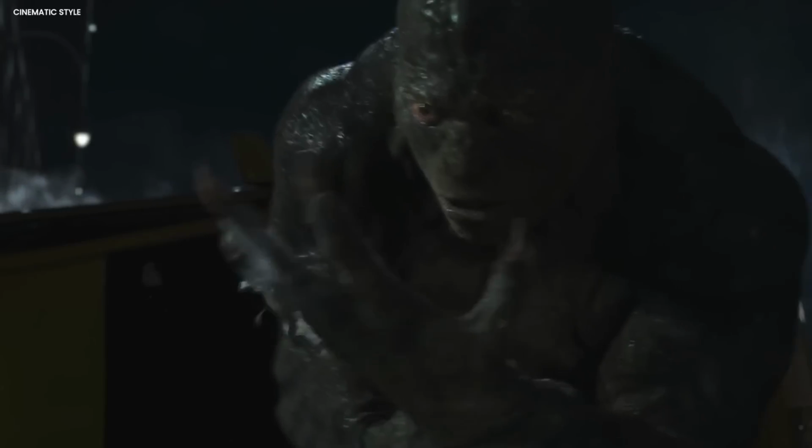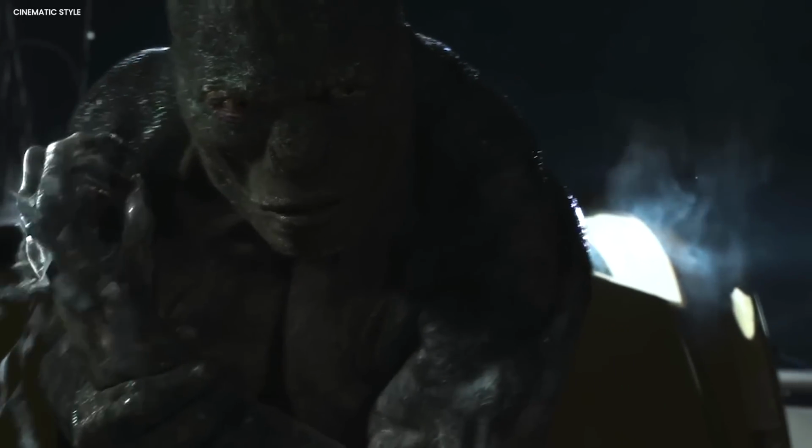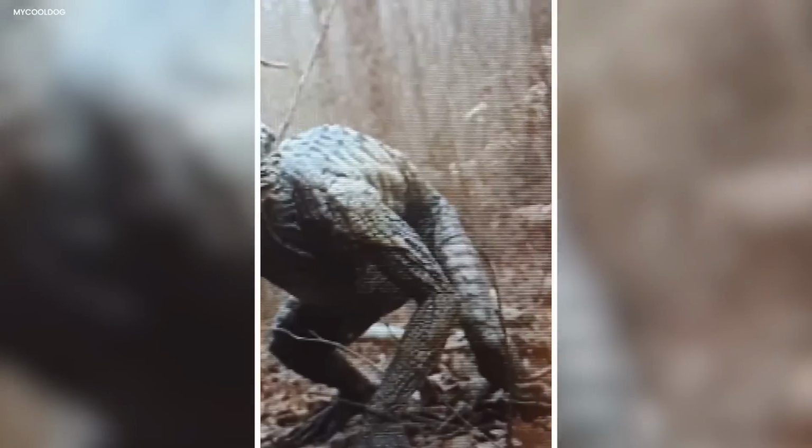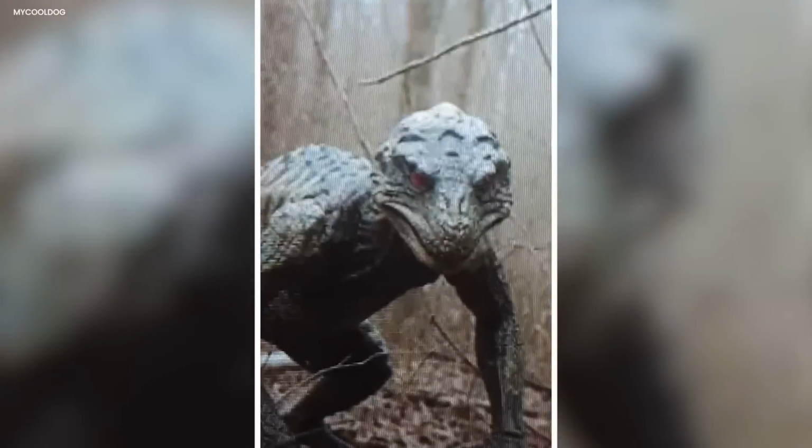What were these creatures in South Carolina? Some called them lizard men, but no one really knew. The mystery was deep, and people's imaginations ran wild. The video made it clear that there's more to the world than we understand. In South Carolina's dark swamps, strange things may be hiding. The Lizard Man's mystery will always be a part of South Carolina's stories, a riddle that can't be solved.